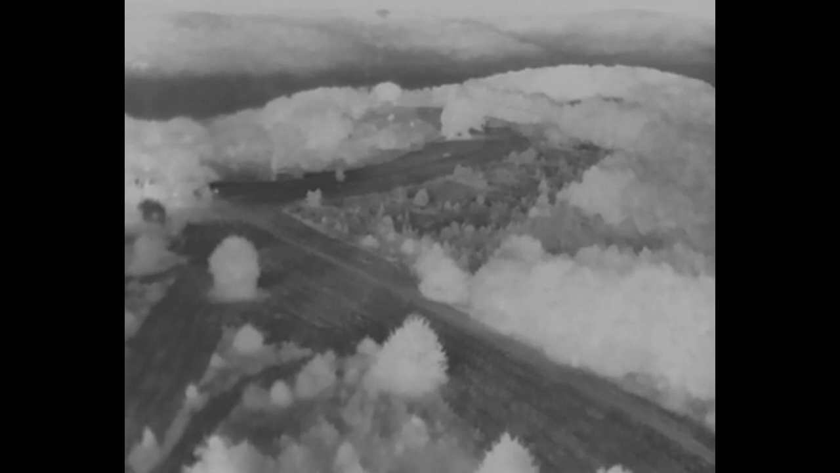So you see there on the other side of that pond, you can see a heat signature. And there is lots and lots of woods. You can see how far the woods go back in the distance, just nothing but woods. All right, so you can see the fields there and how much tree growth is in these openings.